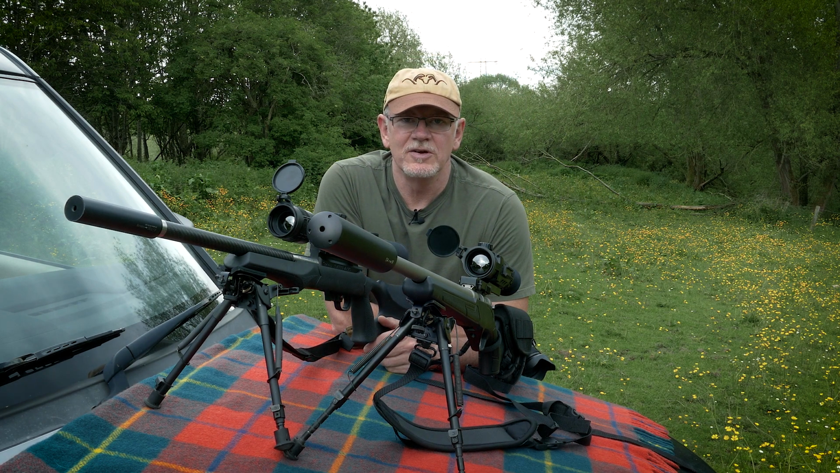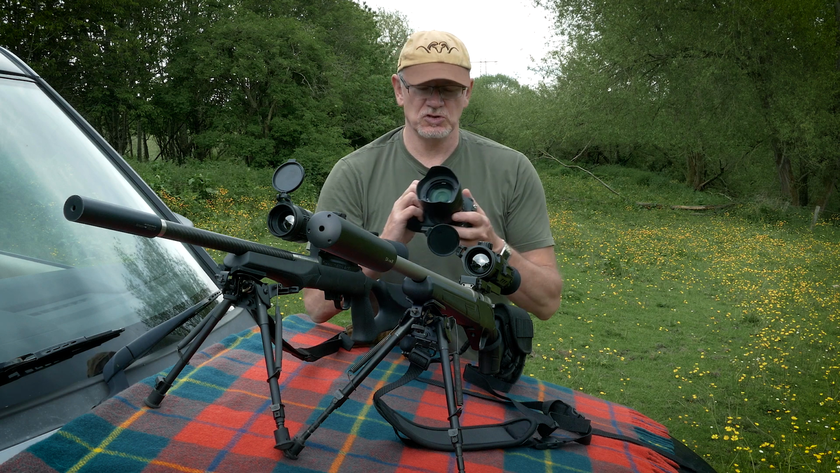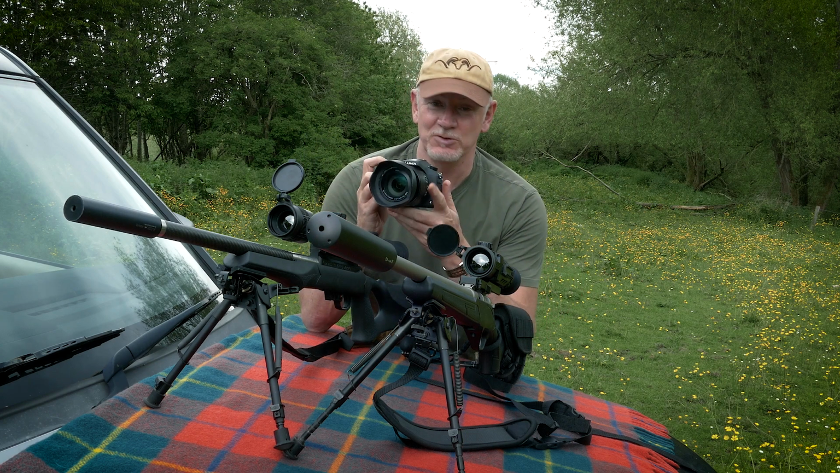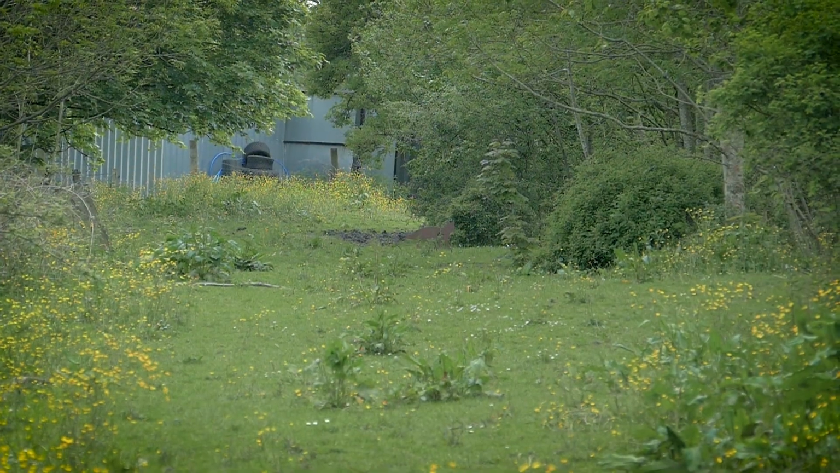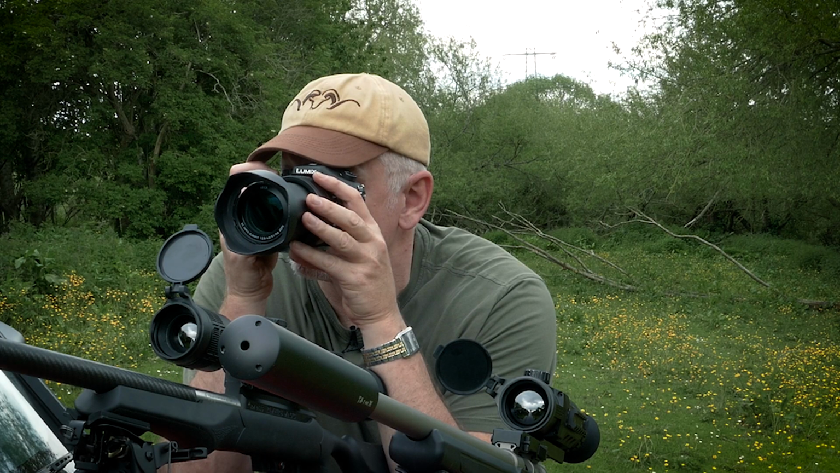Right, well, that's enough talk, so let's get on with some actual footage so you can see what these scopes are like. What I'll do first is just get a shot with this camera, just to show you where the steel fox is and how difficult it is to see without the thermal. As you can see, that's quite a tricky target to spot with the naked eye.